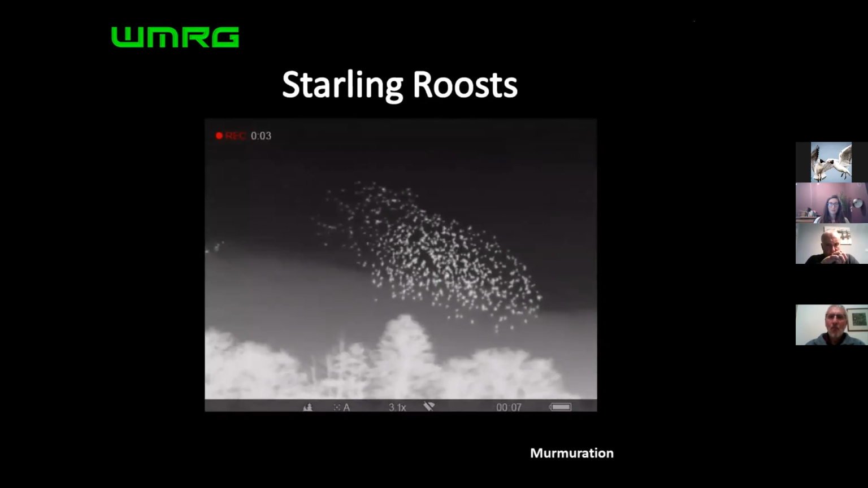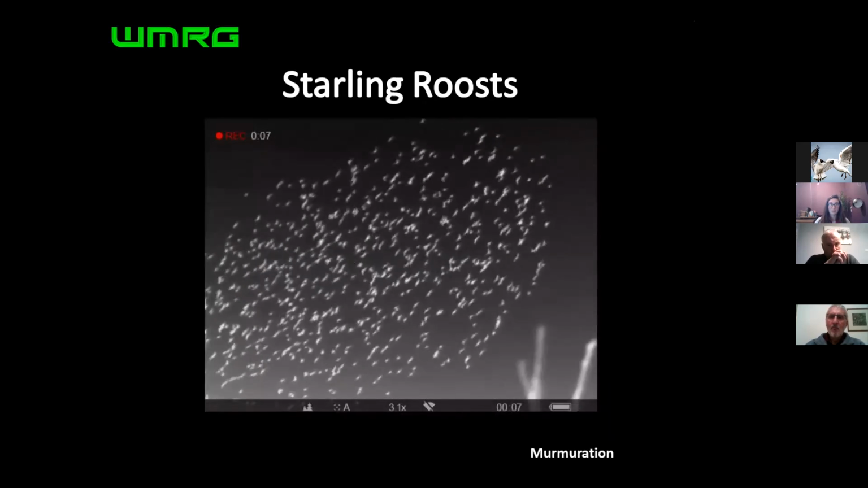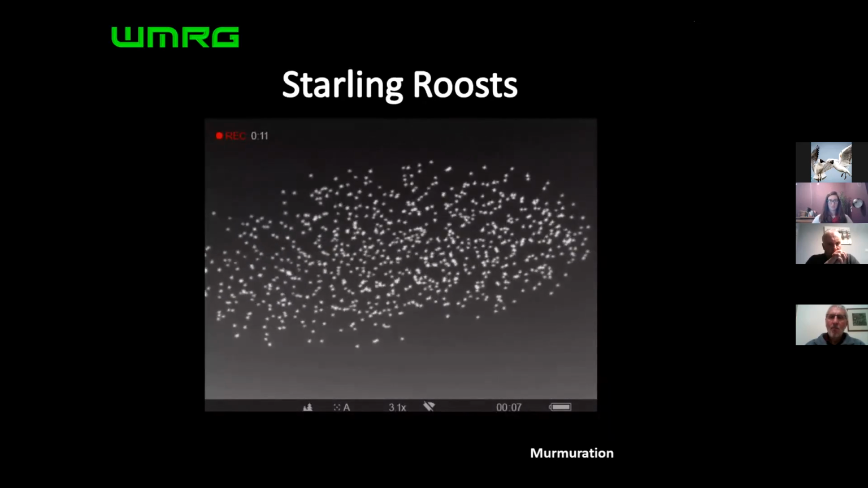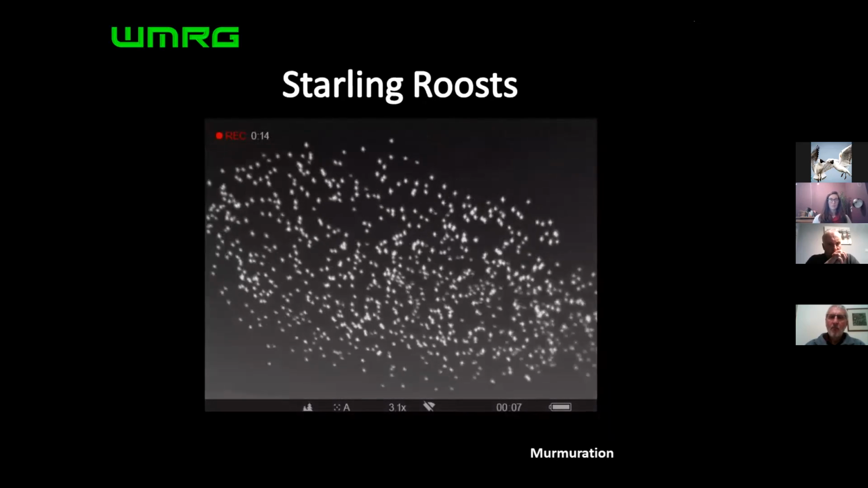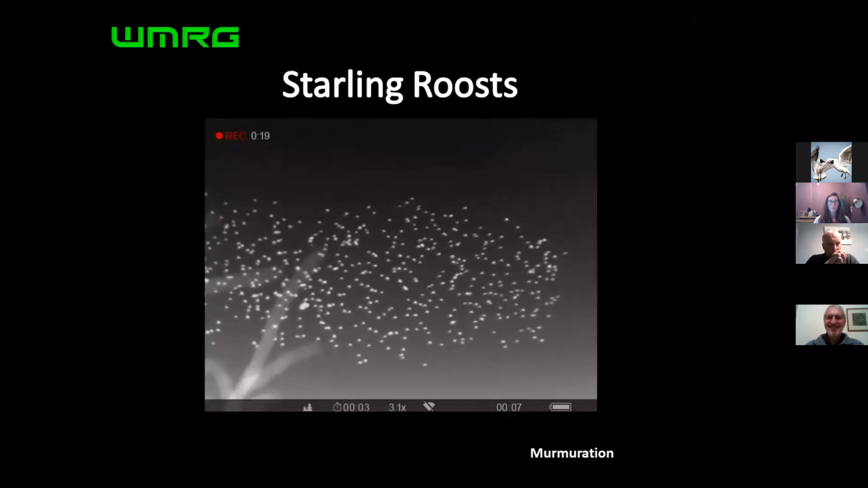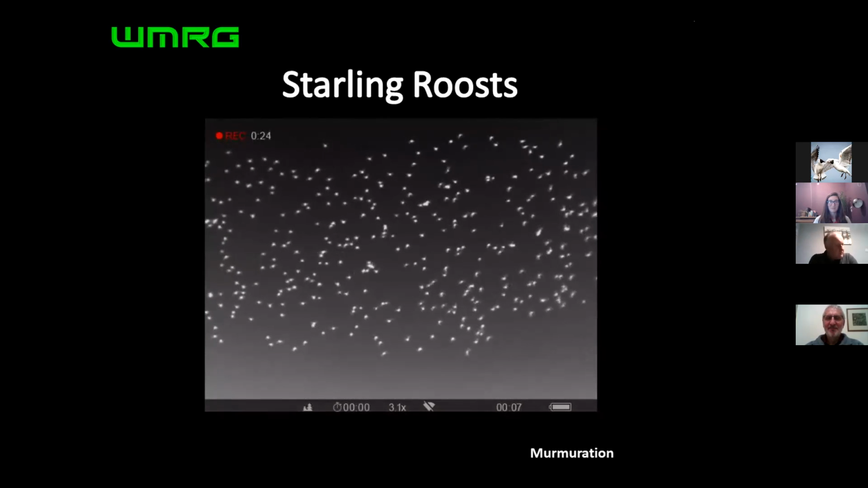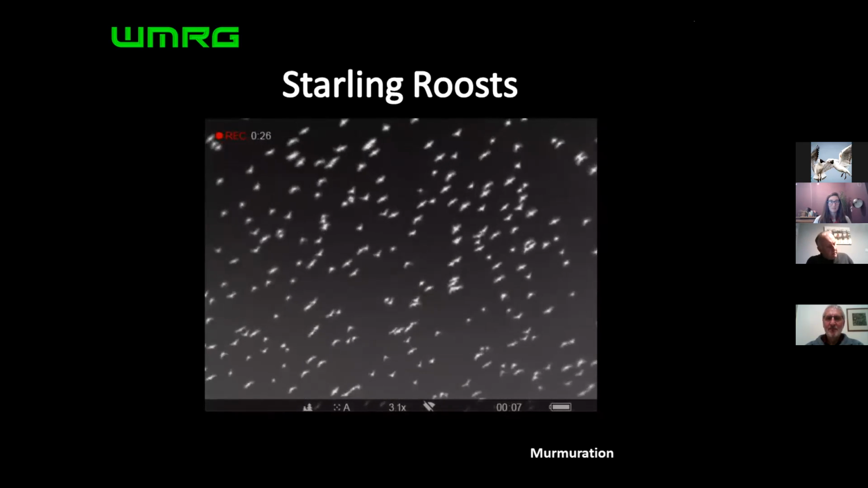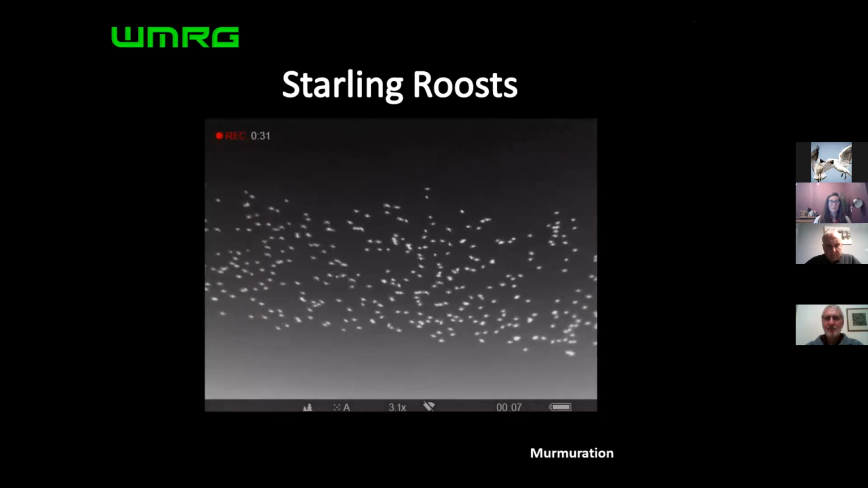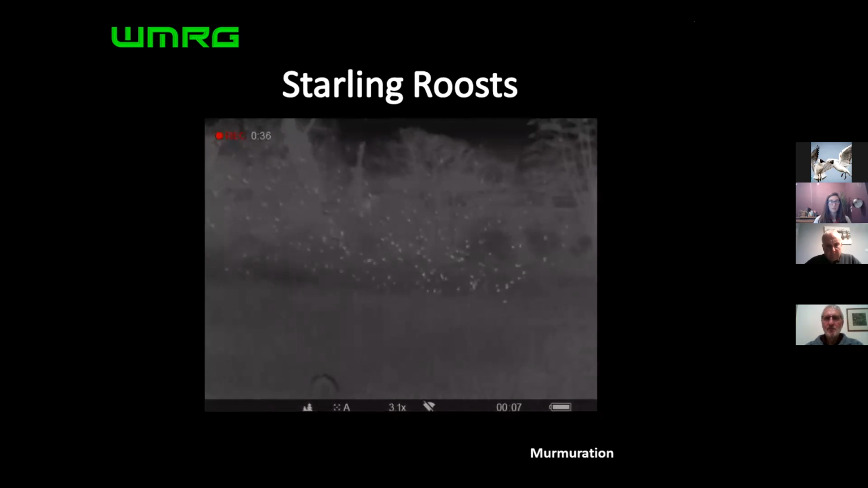Okay, this is quite a cool one. This is a starling murmuration, and we're really interested because we get swallow roost and starling roost within reed beds, and for bird ringers, sometimes you either want to catch starling or you really do not want to catch starling in nets. Probably the latter more than anything. So what's really interesting with this is, by watching with the thermal and recording, we were able to see where they prefer. As you can see, they're dropping in now into the reed bed to roost for the evening.